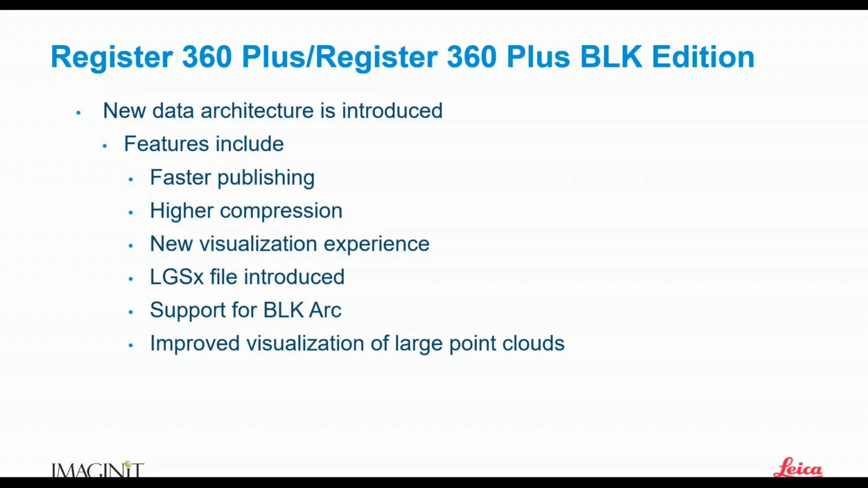Okay. Why did they update the data architecture? Why are they doing these things? Why don't they just leave it alone? Well, because we get new features with the new architecture. Faster publishing. I've noticed significantly faster publishing on some of my projects. I don't sit there and wait as long as I used to.